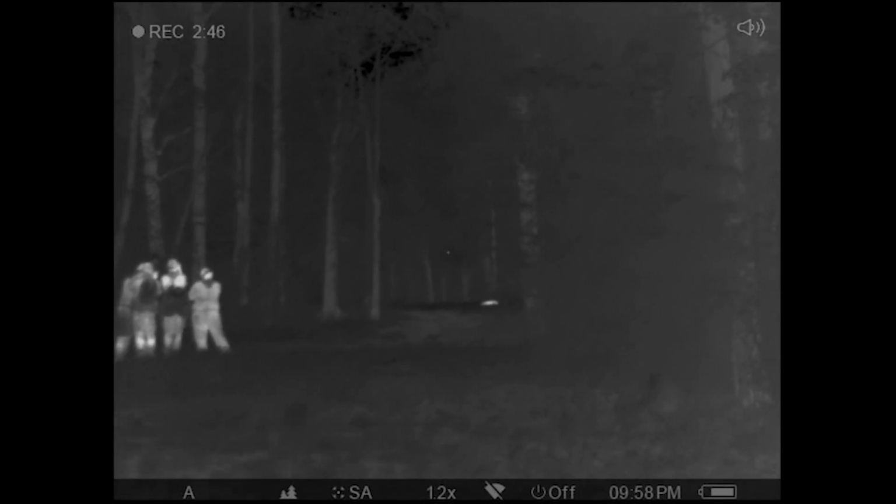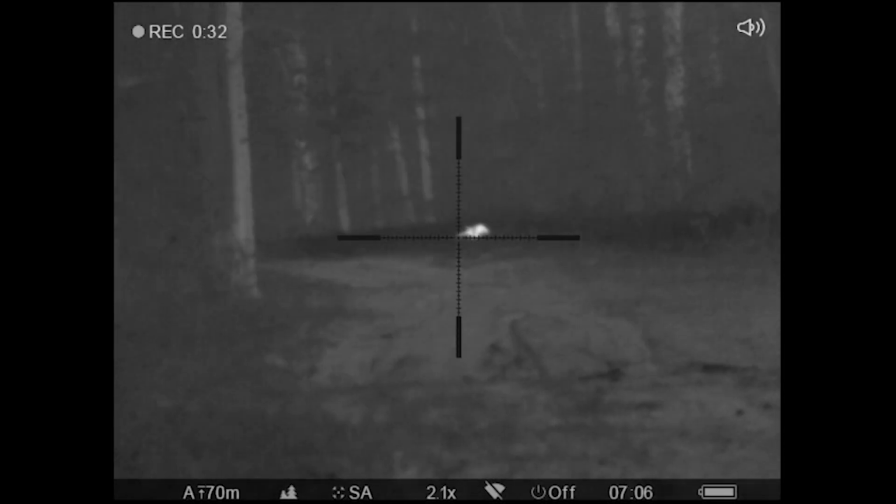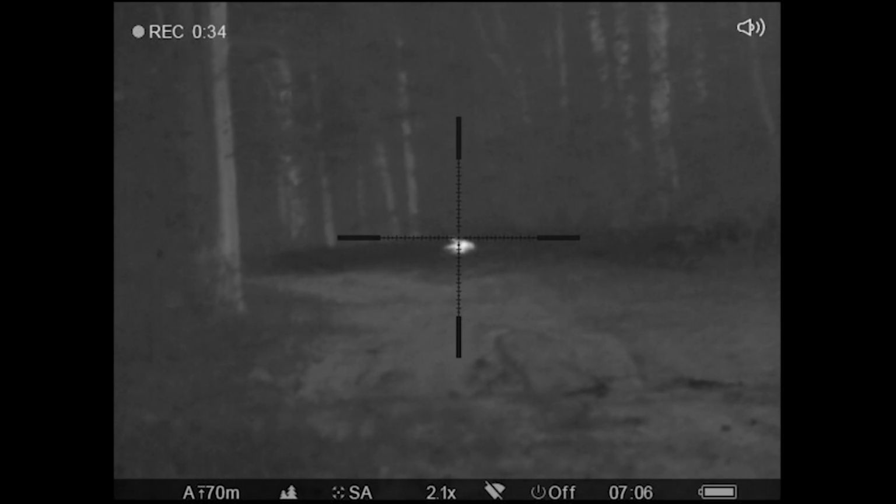Hog down. Hog down. Great shot. They're probably a little bit over 100 yards there. Yeah, that was a perfect 1, 2, 3. And like we talked about in our safety briefing earlier, it is pretty similar to a military operation. We're going single file compressed, and we're going to be trying to sneak in real close to these things and hopefully get some good shots at them tonight.